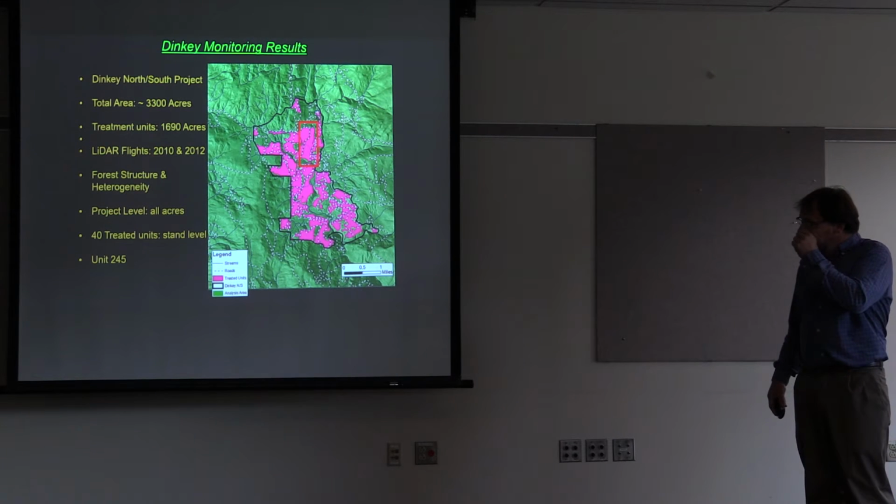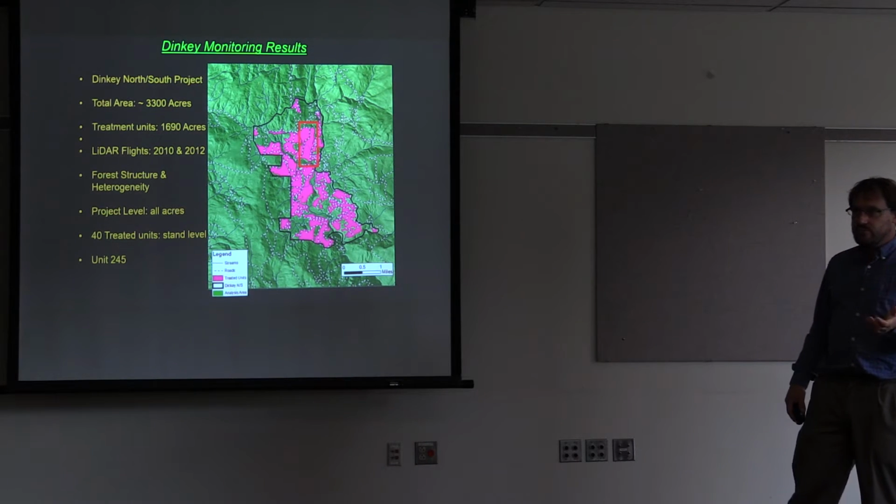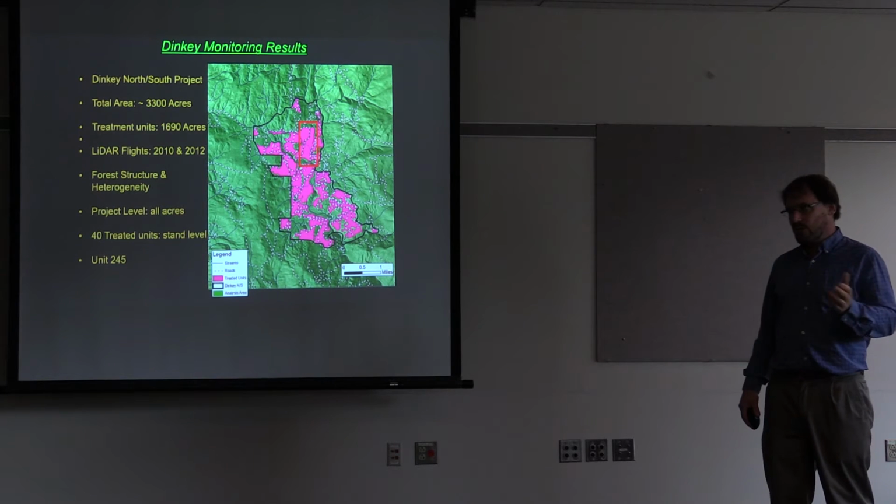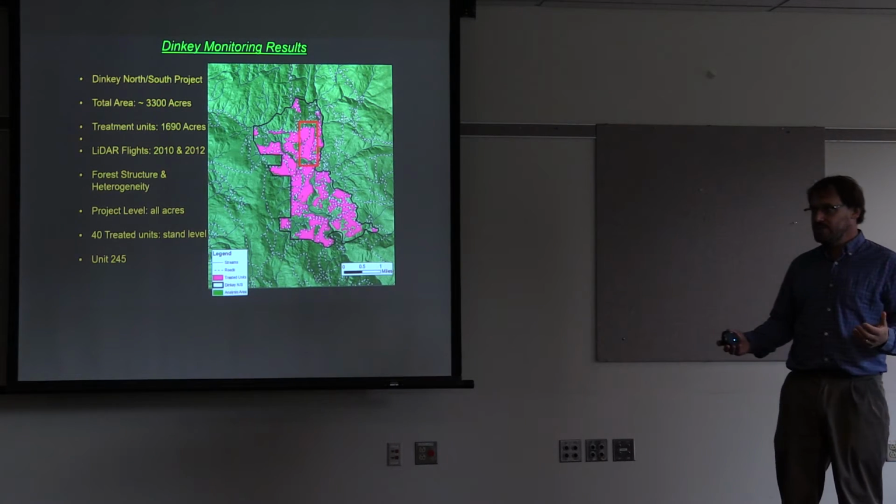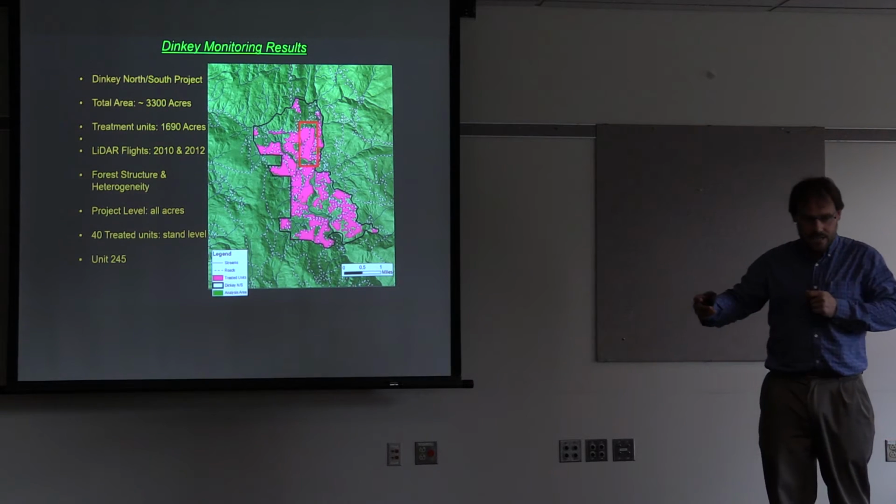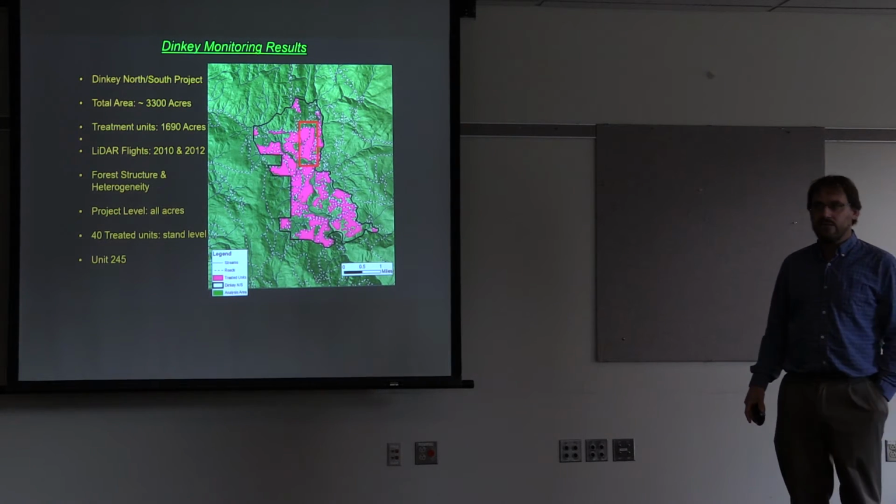So this is a project from California where we did monitoring with LiDAR. They flew pre and post treatment, and I think this is just a real tremendous opportunity. Monitoring, obviously, is expensive and hard, and we always talk about monitoring, adaptive management, and forestry. But it's hard to do because we're moving on to the next project, and we can go out and put in plots and remeasure plots, but that only gives us a small picture of what's going on out there.